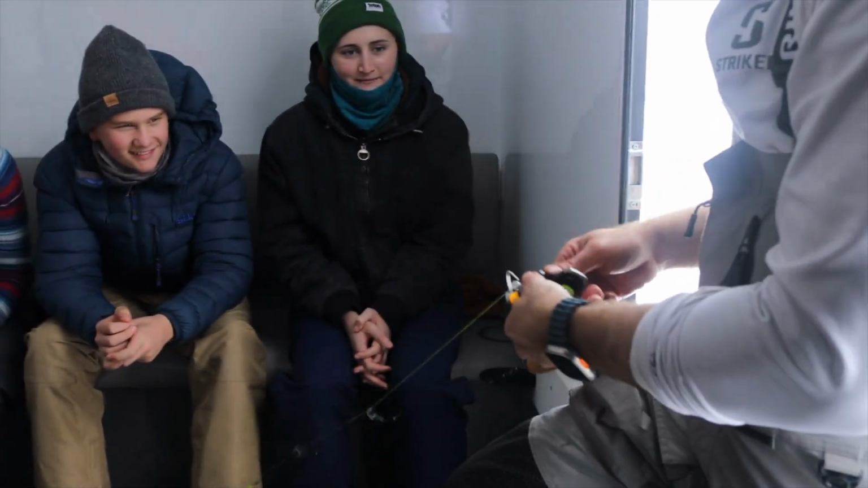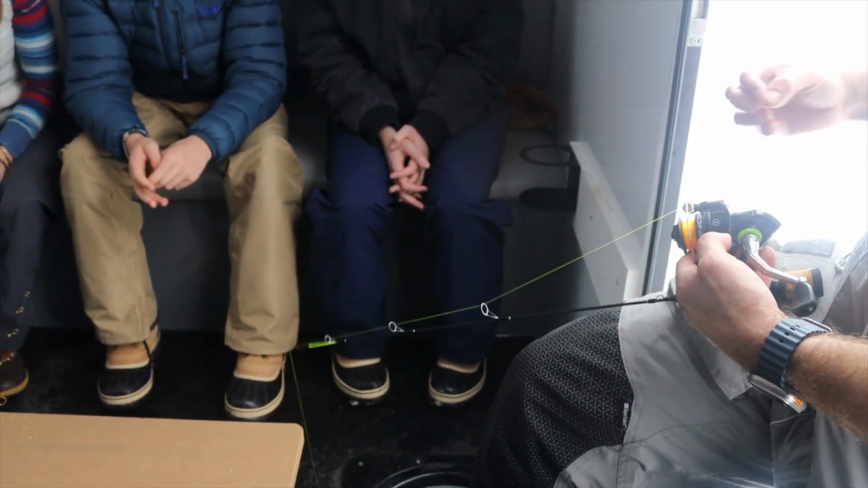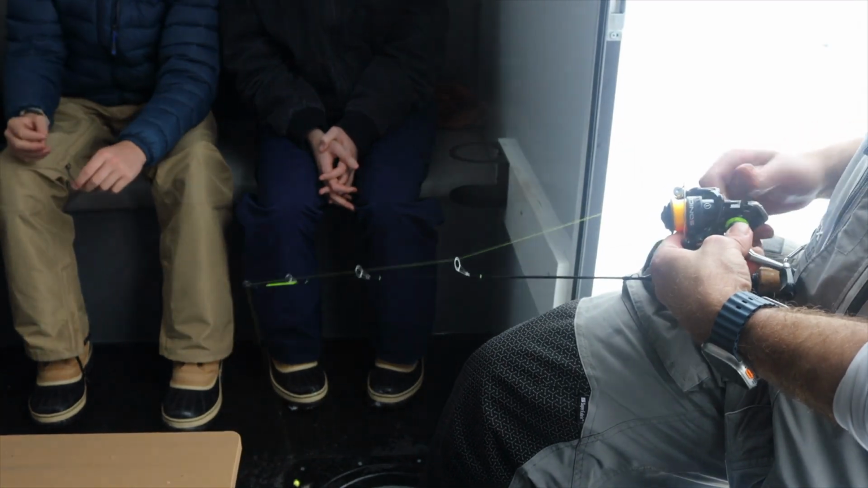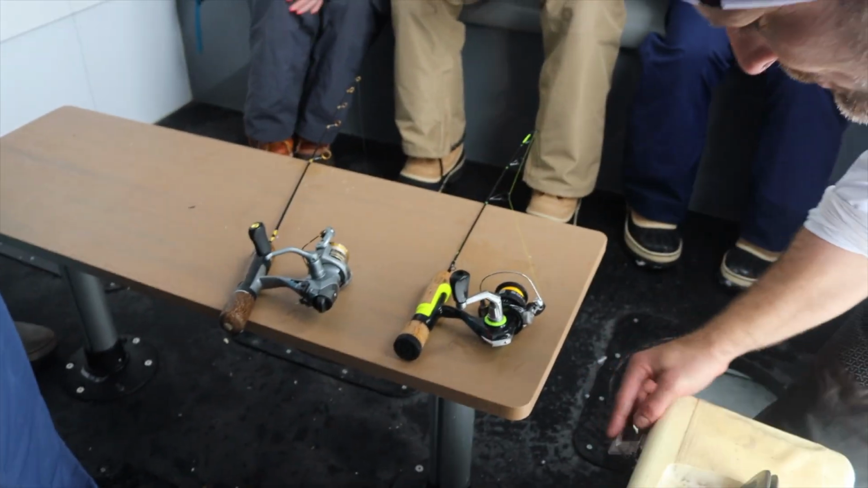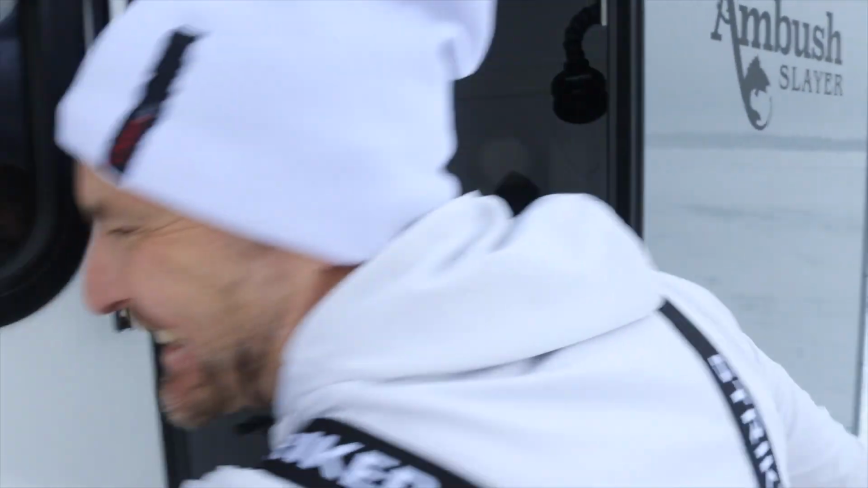Okay, if you want to switch a reel, just fairly carefully unscrew it. It'll unscrew, you pull that, put it in the other side, and then you can screw it back together if it's more comfortable on the other side. I'm going to keep these minnows in here for right now. Okay, you guys can kind of get started. Excellent, guys. Thank you.